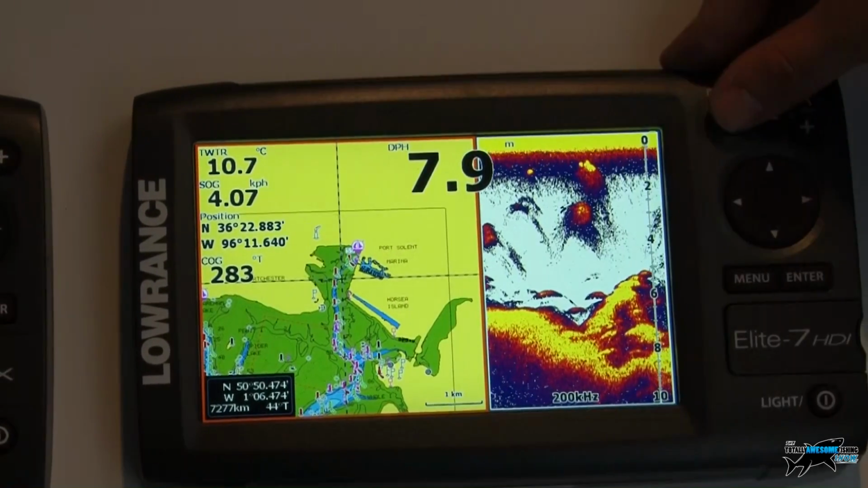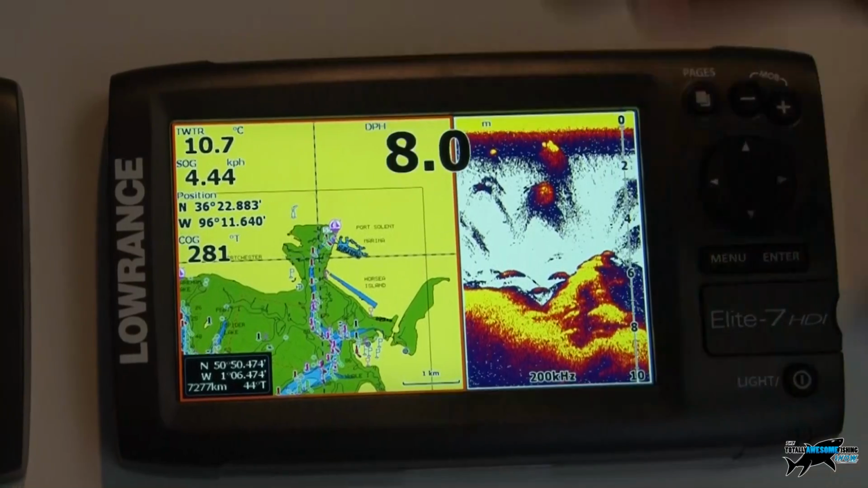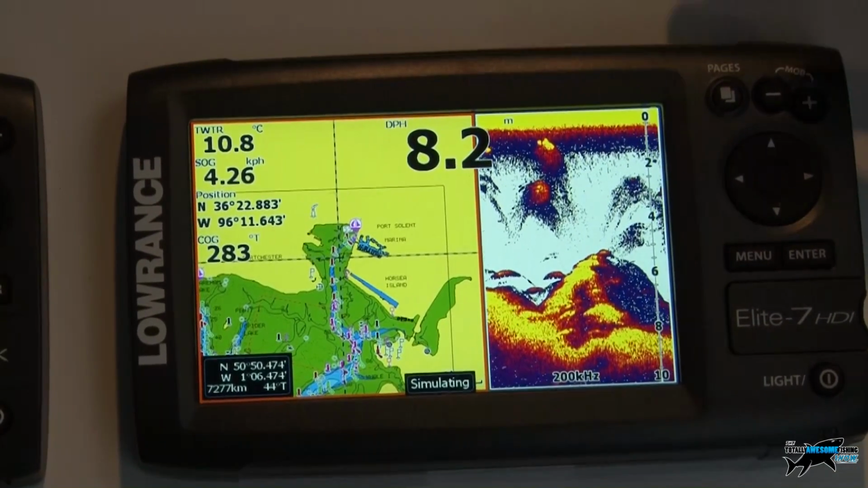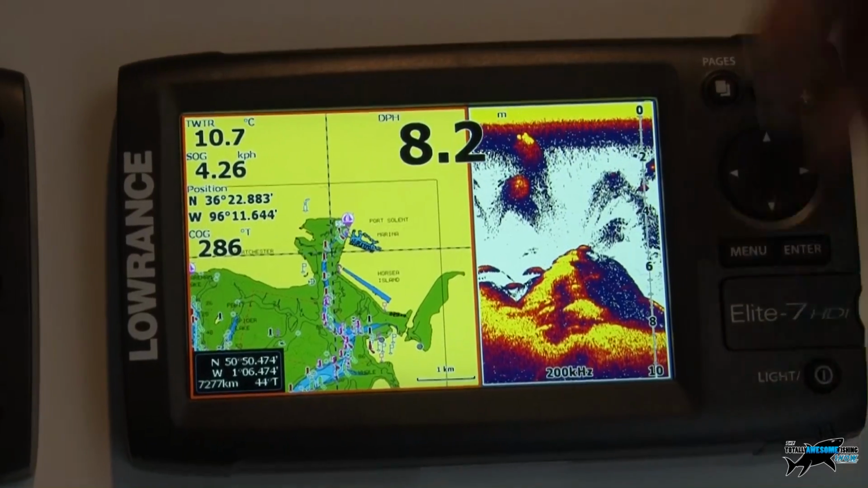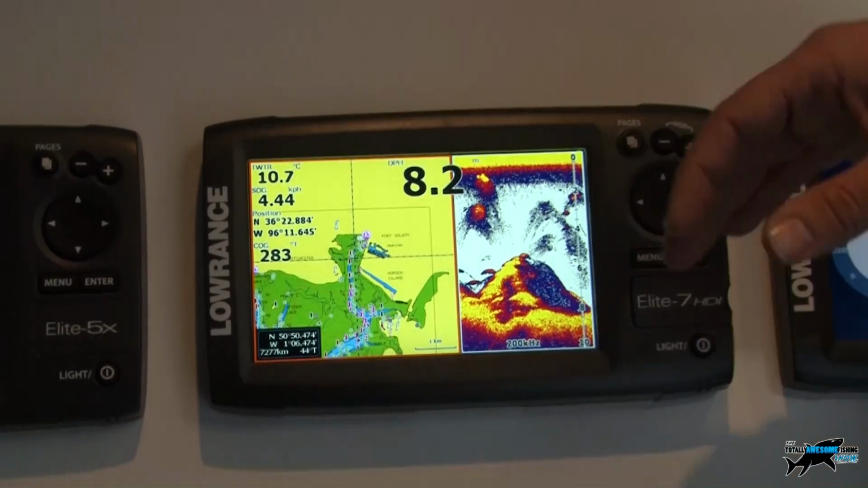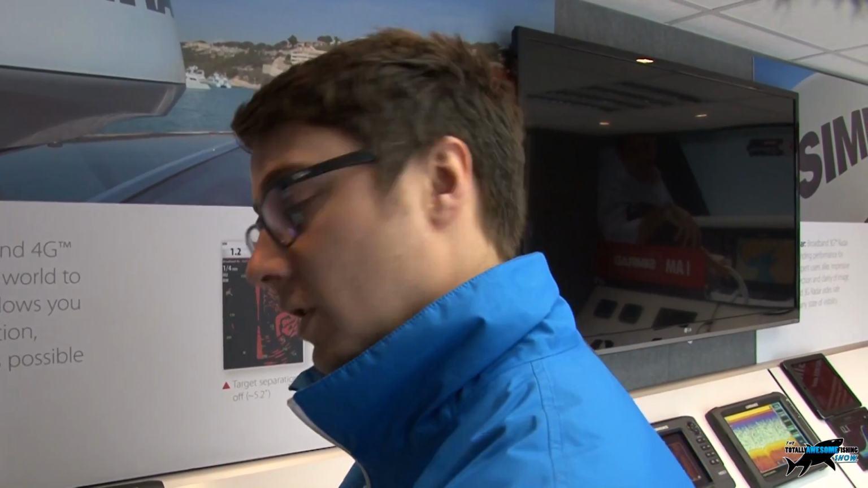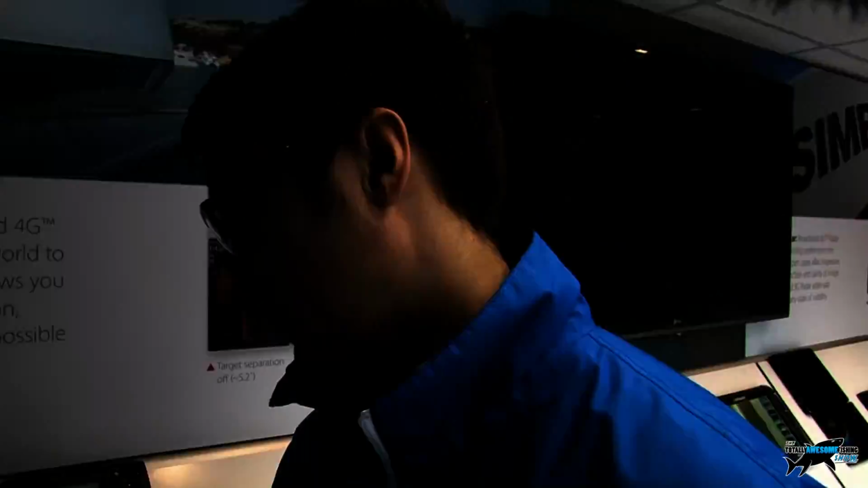We're showing it here actually flush mounted, but all these Elite series come with the tilt and swivel bracket in the box, and also the flush mounting hardware. So you've got the choice. If you're on your kayaks and small day boats, then you're probably going to bracket mount. And if you've got a nice big console space and you want a nice neat installation, you can then flush mount that in there. And with these flush mounted, they'll still work fine with that GPS antenna that's built in. You're not having to worry about fitting an external antenna.